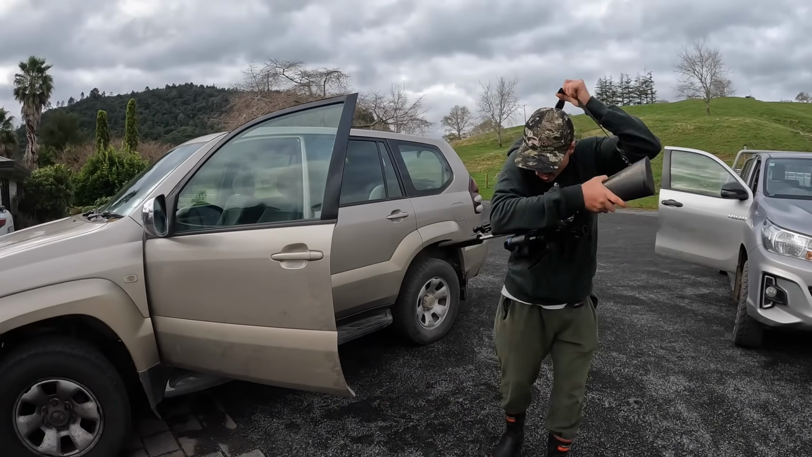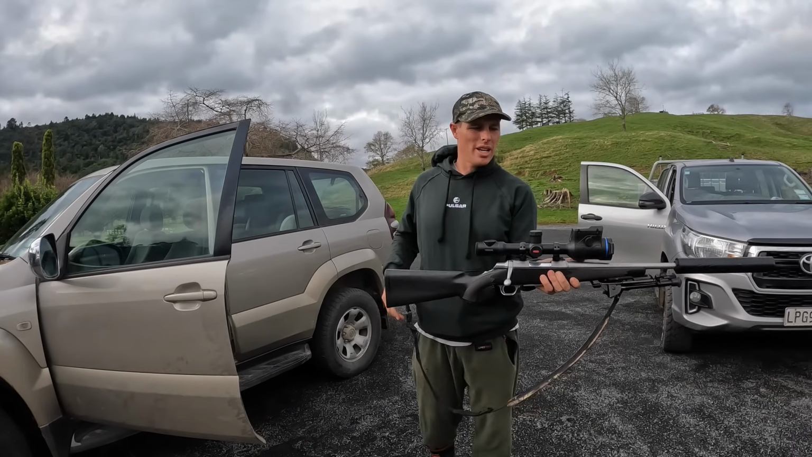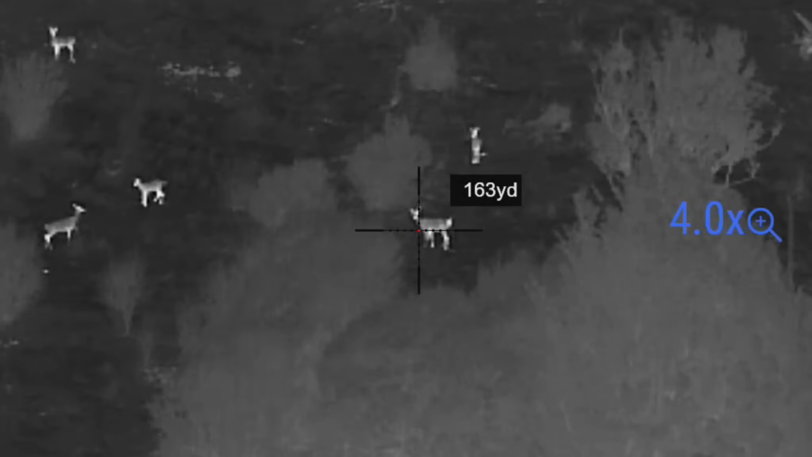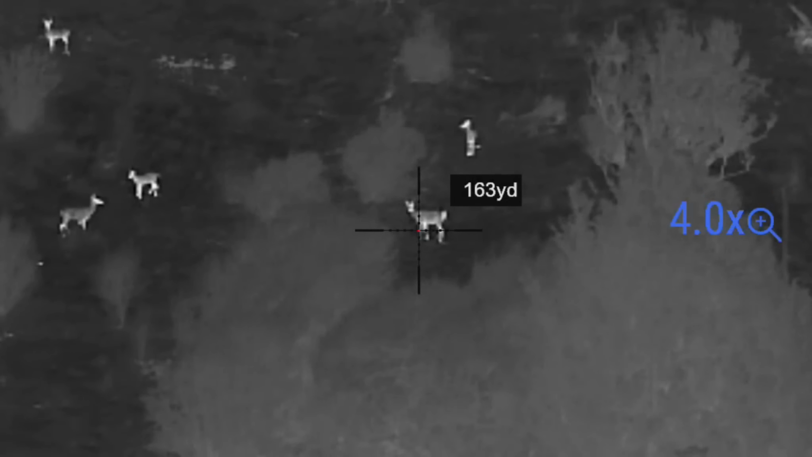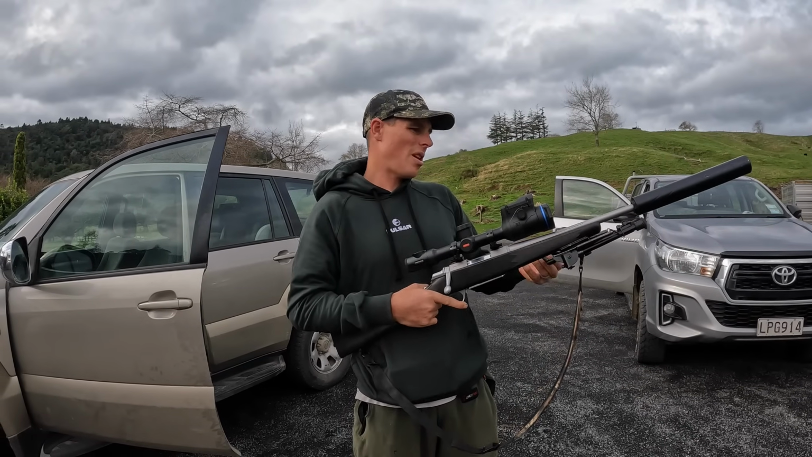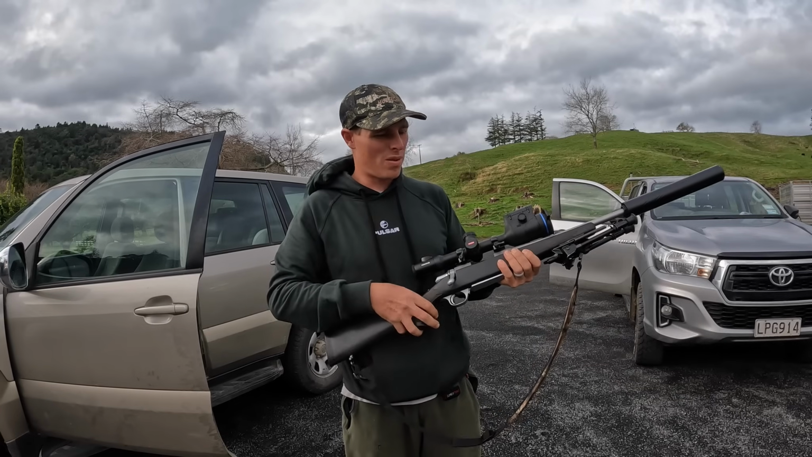So, check out what we got here. This is a Pulsar thermal scope. I've always wanted to have a thermal scope. We've had thermal handhelds, but never a scope. So it stops you having to hold a spotlight or have someone with you or try and strap another torch on here somewhere.